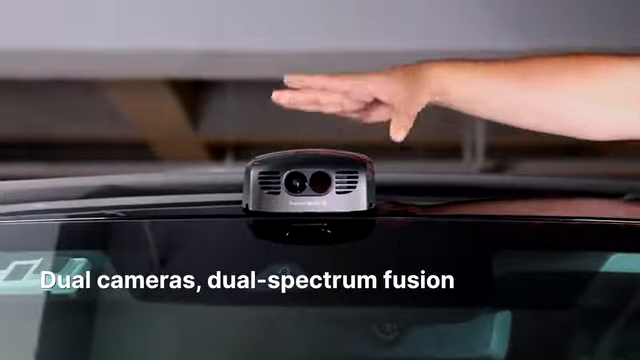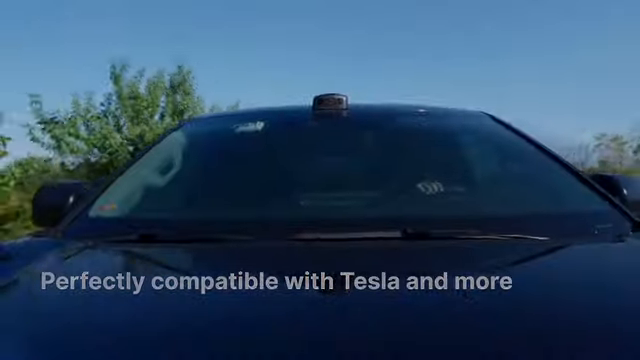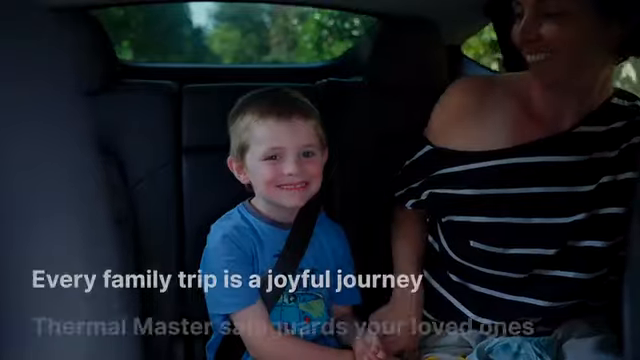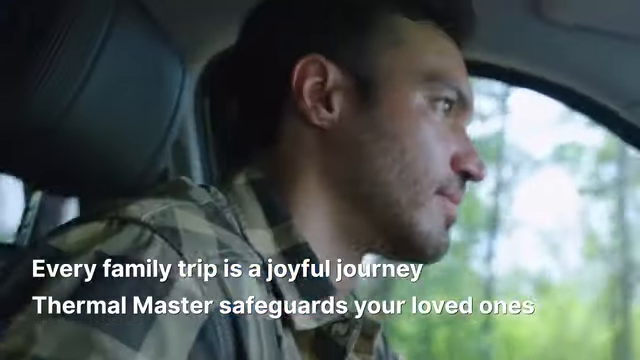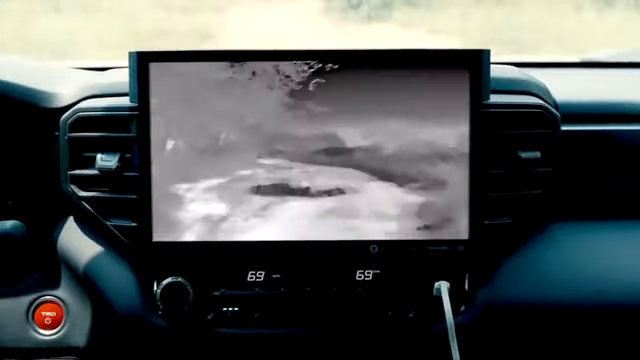Dual cameras, dual spectrum fusion, perfectly compatible with Tesla and more. Every family trip is a joyful journey. Thermal Master safeguards your loved ones. Wireless connection. NV300 Max. Joy in every mile.